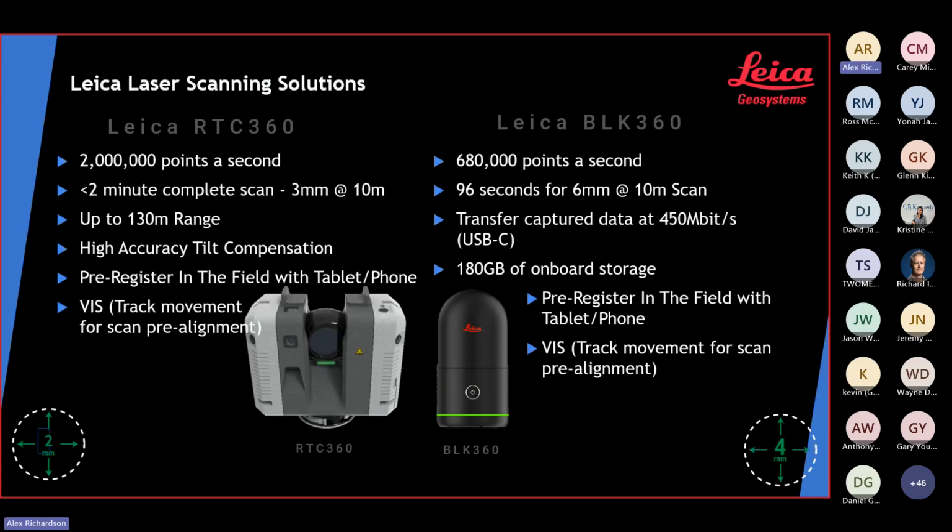I'll leave it on this slide. If anyone's interested in talking about laser scanners, you can get in contact with Brenton or myself. If you're wondering how you create the point cloud that Sean was using, it was most likely made using an RTC 360.